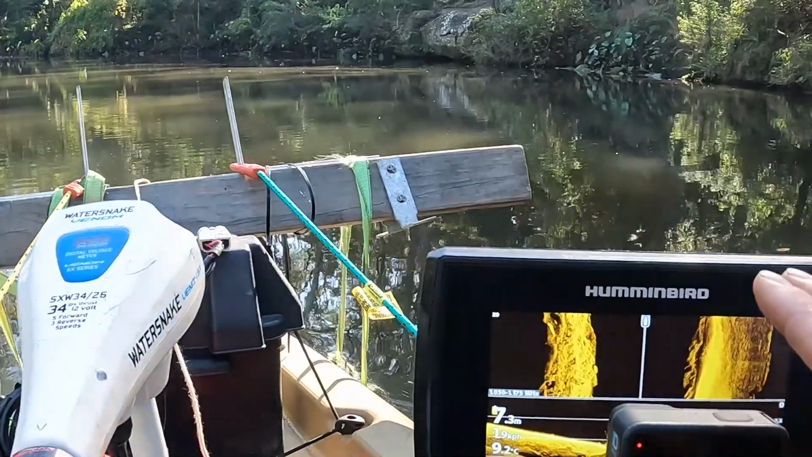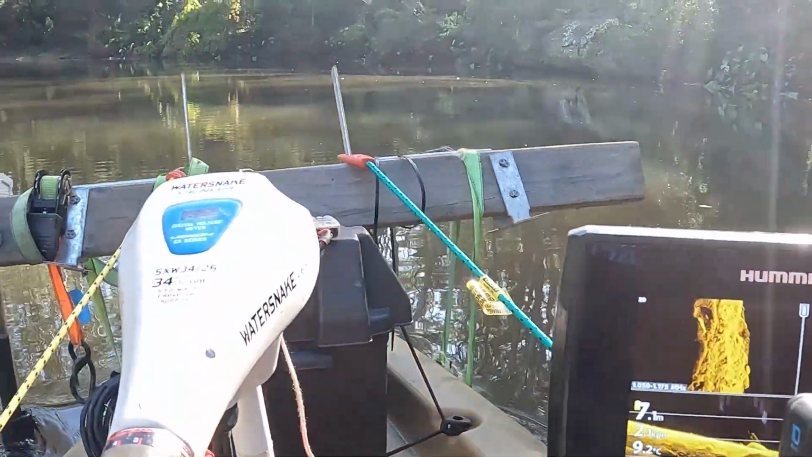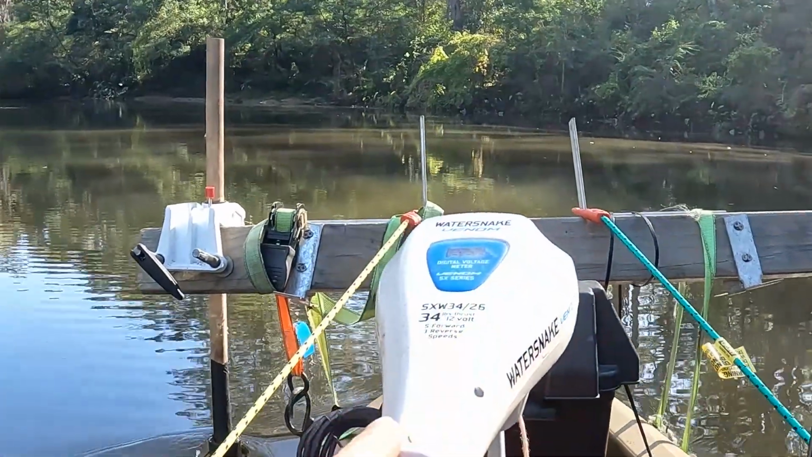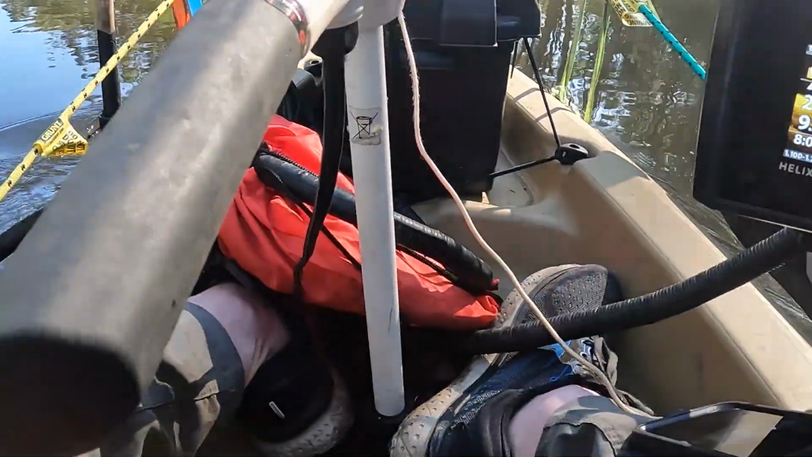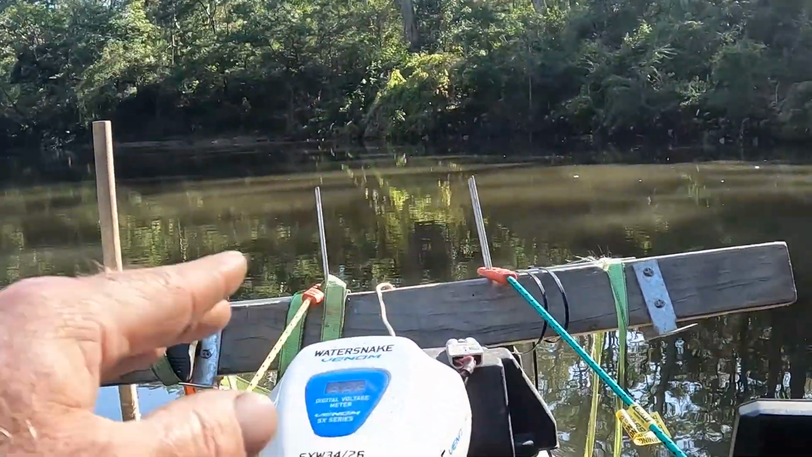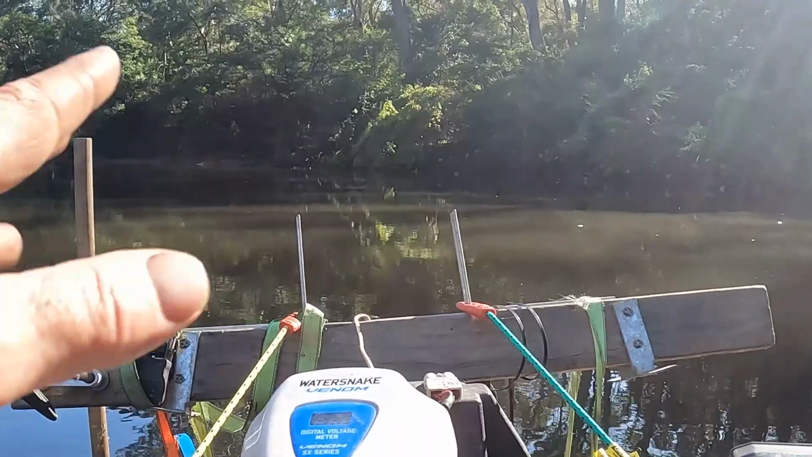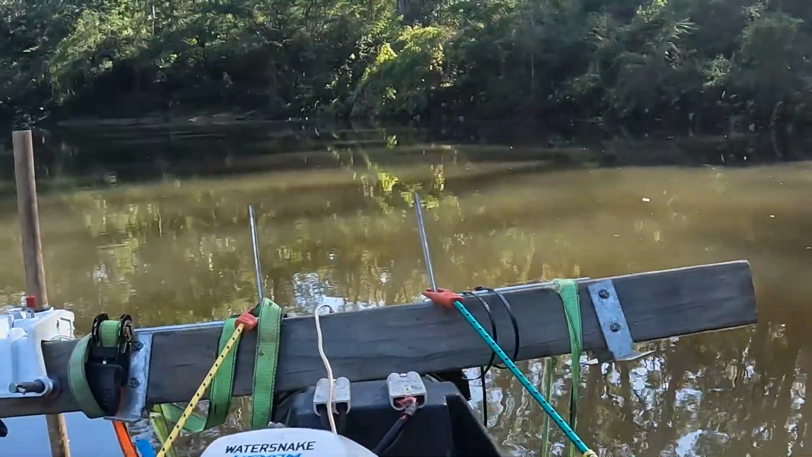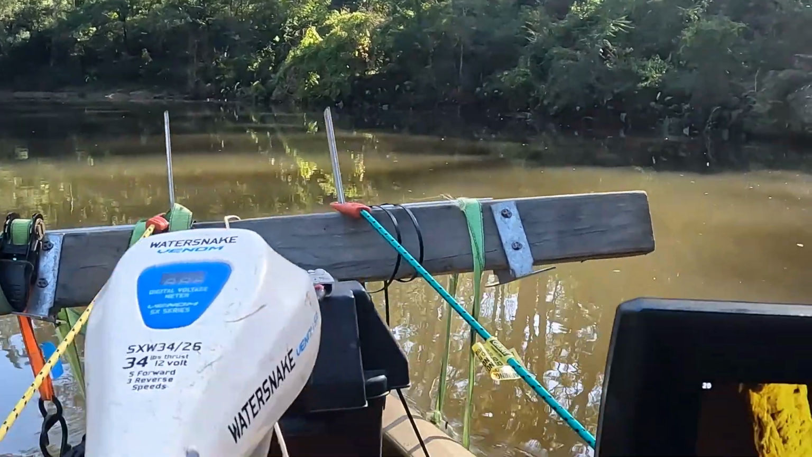The camera looking at the Humminbird, the Water Snake Venom, 34 pounds of thrust, 12 volts, in the kayak, in the Hobie, a lithium battery so that I'm actually out of the water, the transducer on the front, and it's kind of makeshift. I mean, Dan and the MacGyver setup over here.